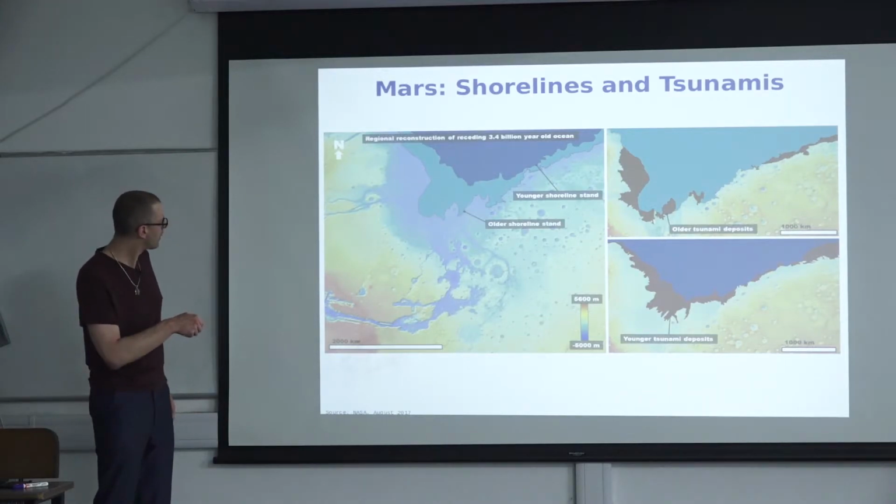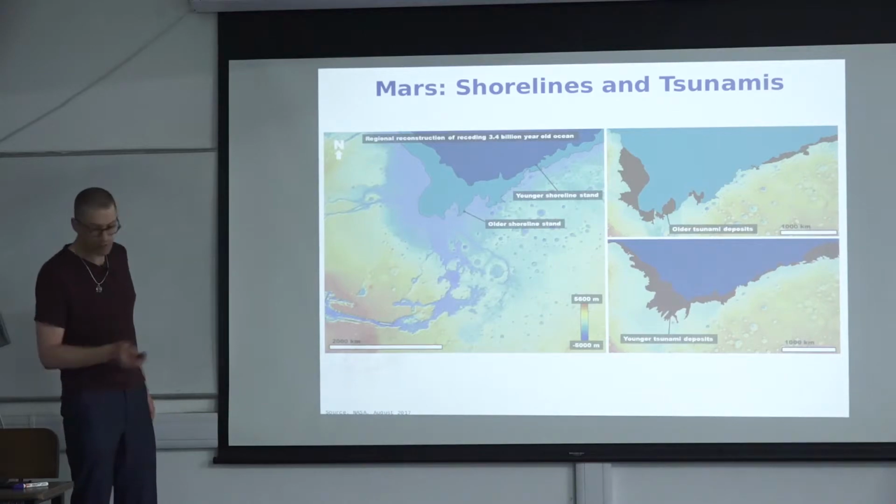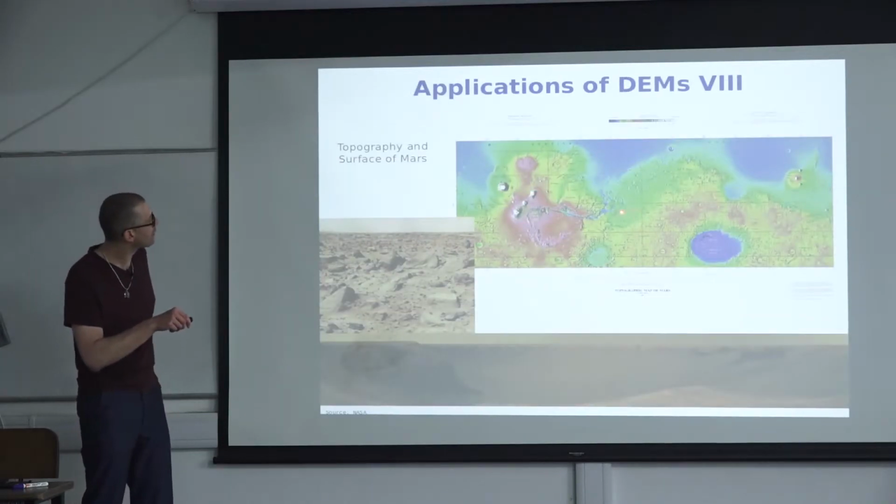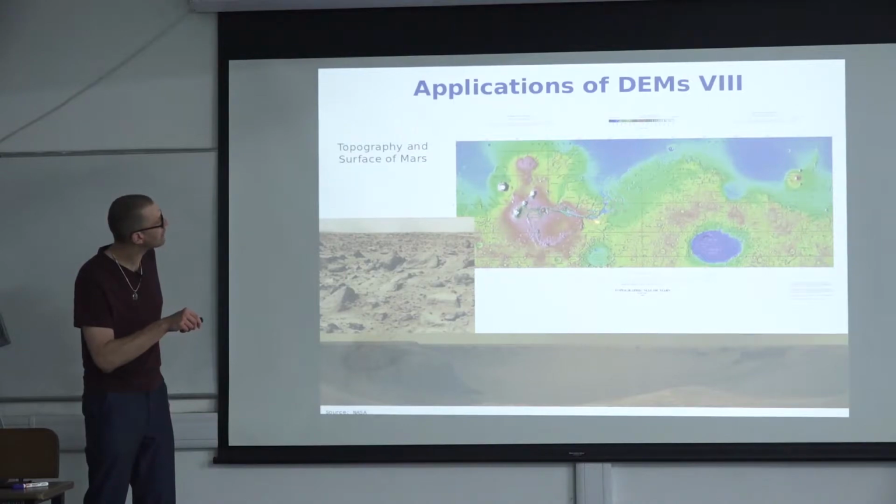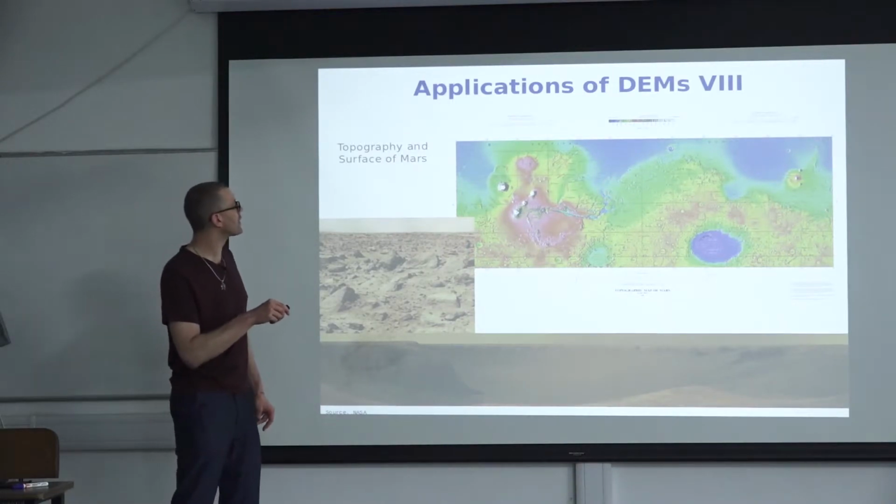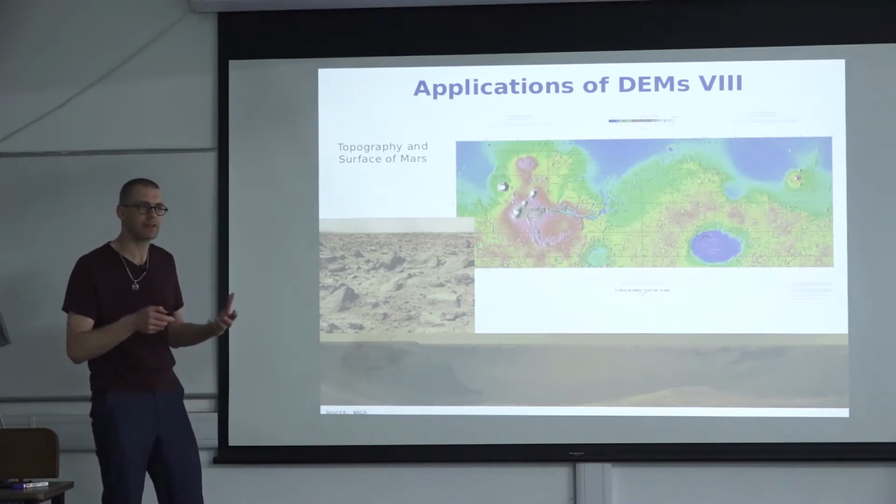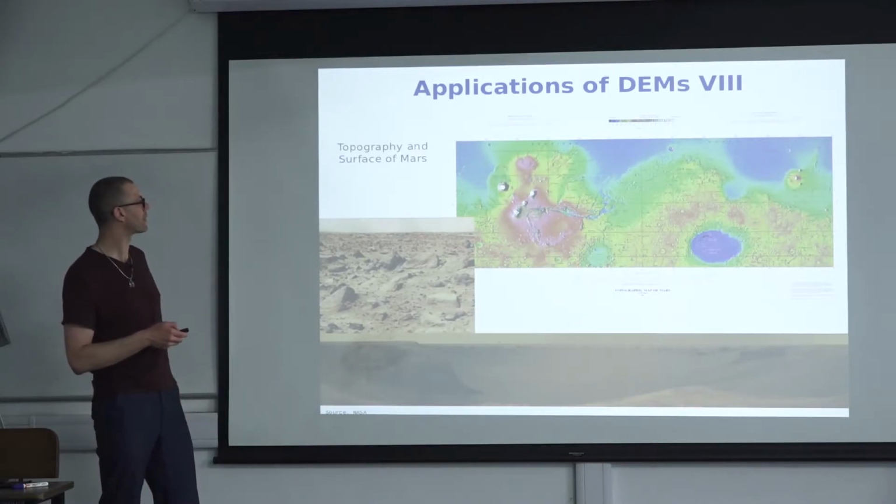Just to orient you, I'm switching back. We are looking at this region here. This is the region where we have that outlet of that big canyon. I don't think you need to be a marine geologist to realize that this somehow mimics a shoreline, right? That's what everybody would agree upon.